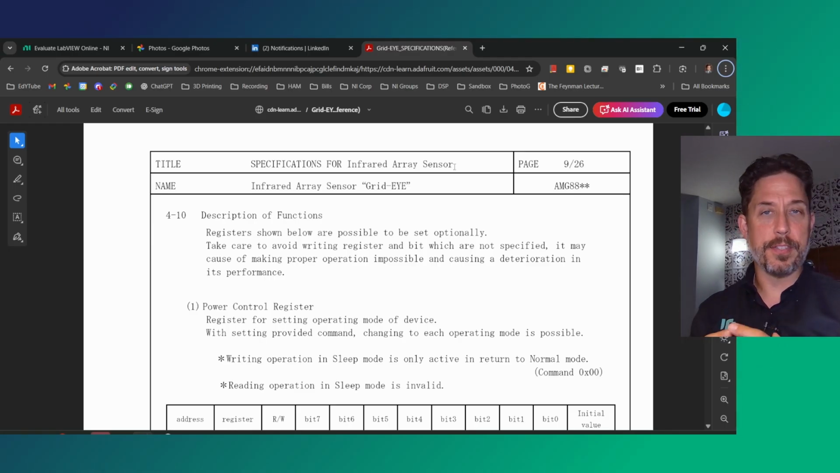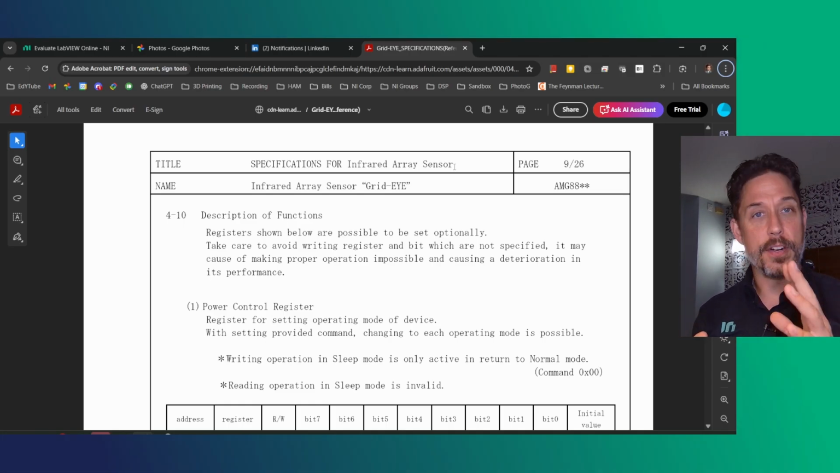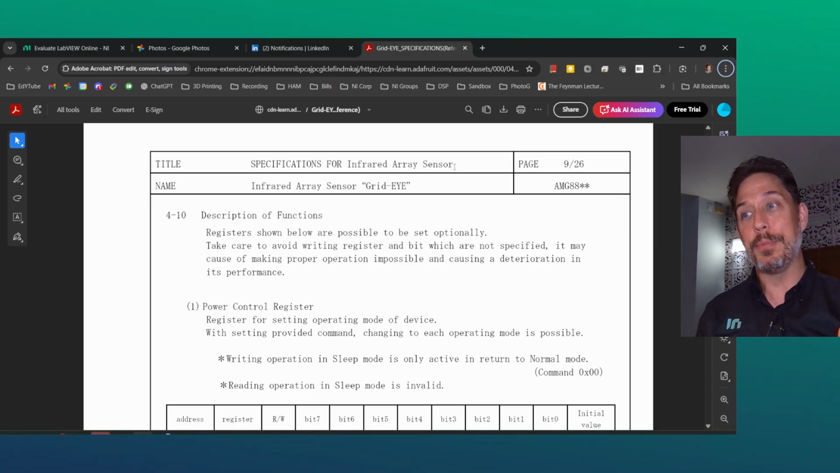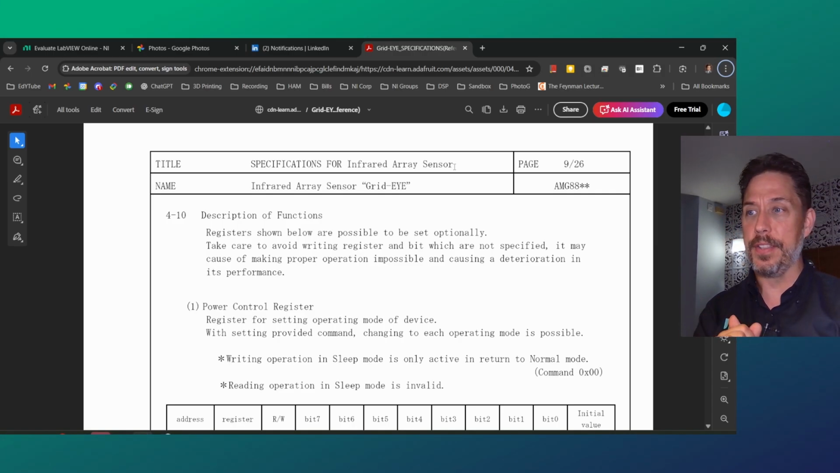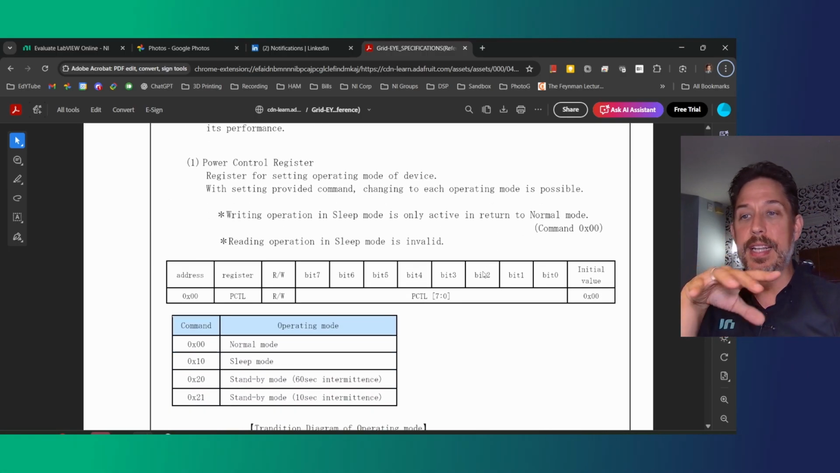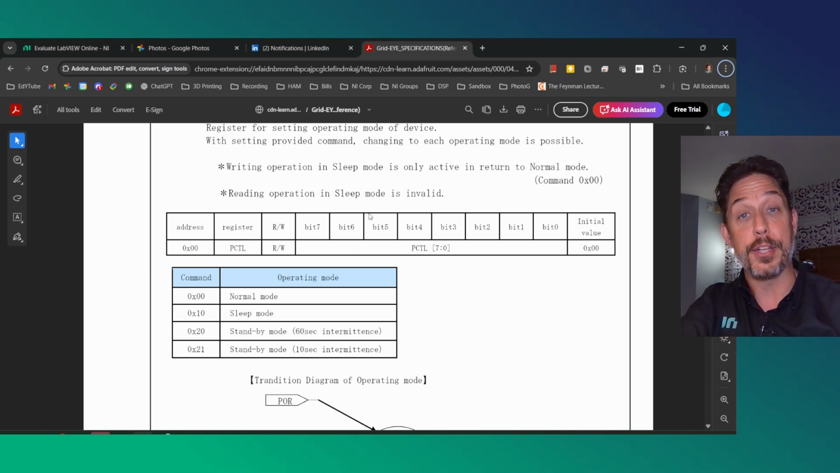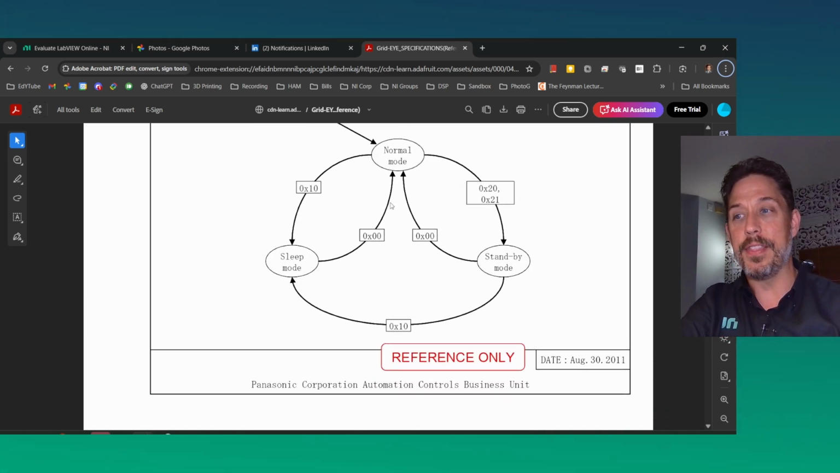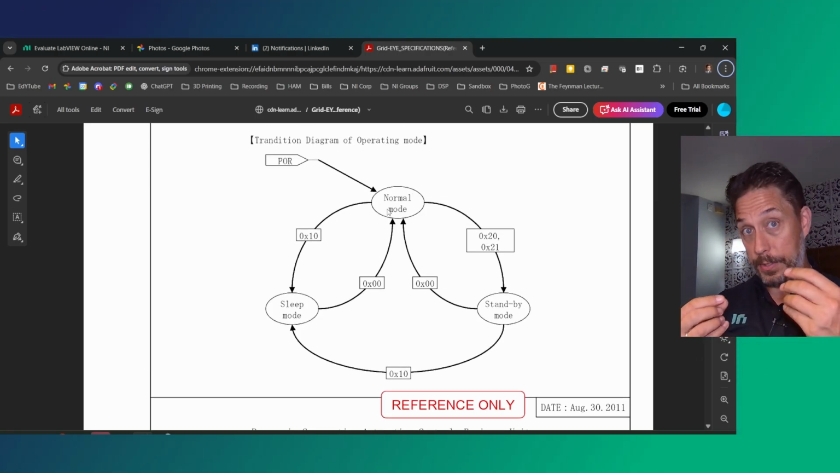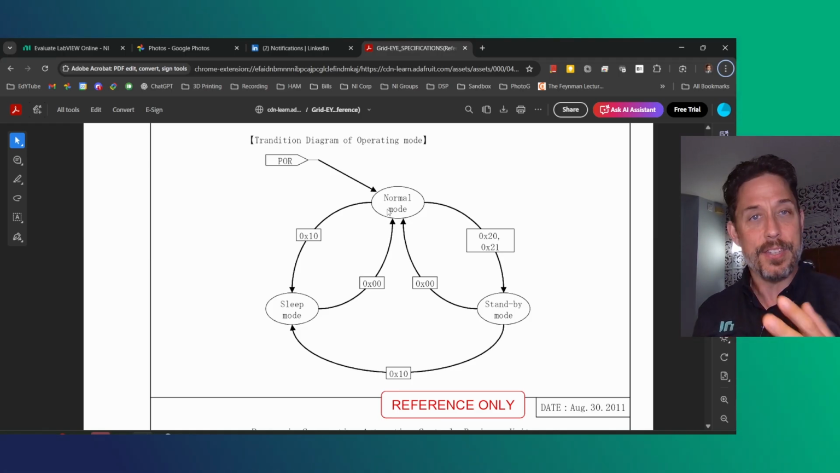And so although the specifications document gives us a good feel for some of the raw functionality, it doesn't tell us the digital command words that we would need to know to start to talk to it. So I was able to find this other document that's out there, the specifications for the infrared array sensor, and now we can finally get into teasing apart the very specific address and the registers and the bits that we had to go through to figure out how it behaves. And this is very interesting for anybody who's never needed to figure out how a discrete component comes to life as opposed to just being connected and plug and play. This is a great way to start.